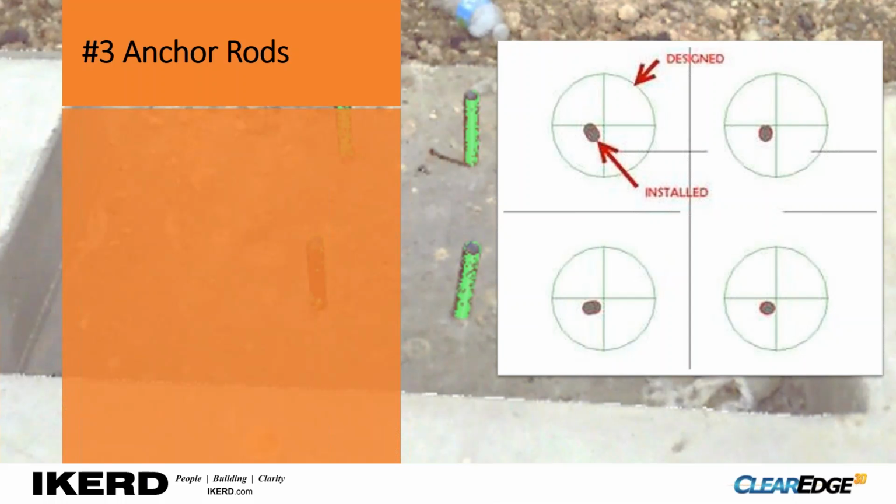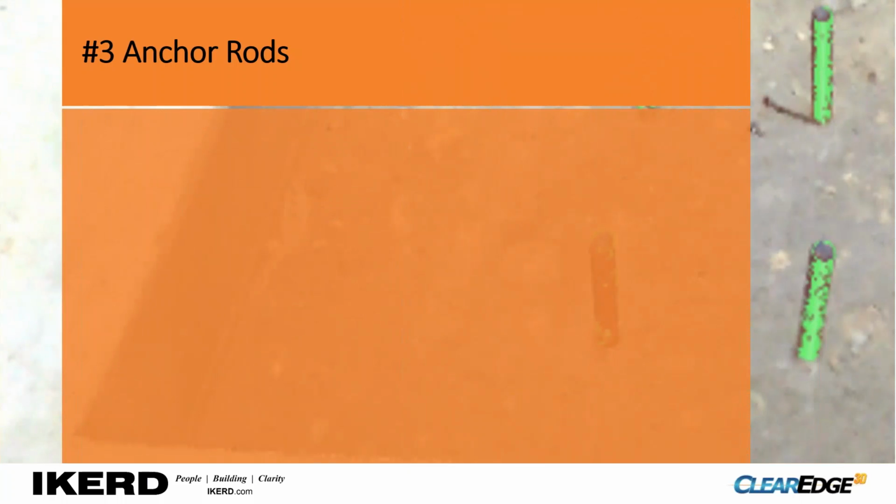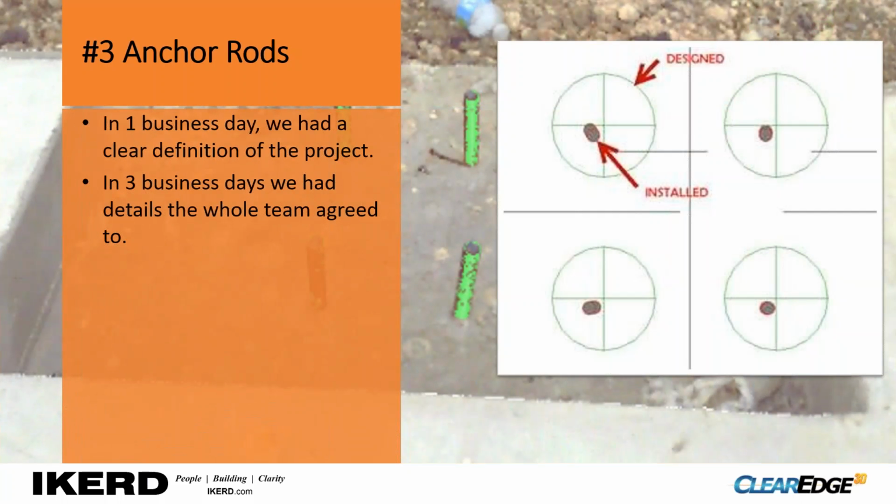After the owner saw this and saw how well it was documented, we created remedial base plate templates, and we did get special permission on the project that allowed remedial plasma cutting of the base plates. And so probably about 90% of the columns were able to be modified, and in 3 business days, they were erecting steel again. And what you see on the image there is a layout where we mapped the design intent location of every anchor rod and then the installed.